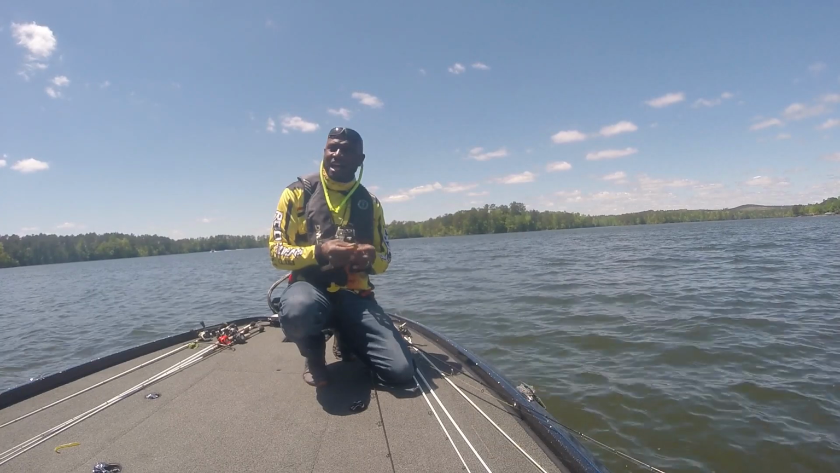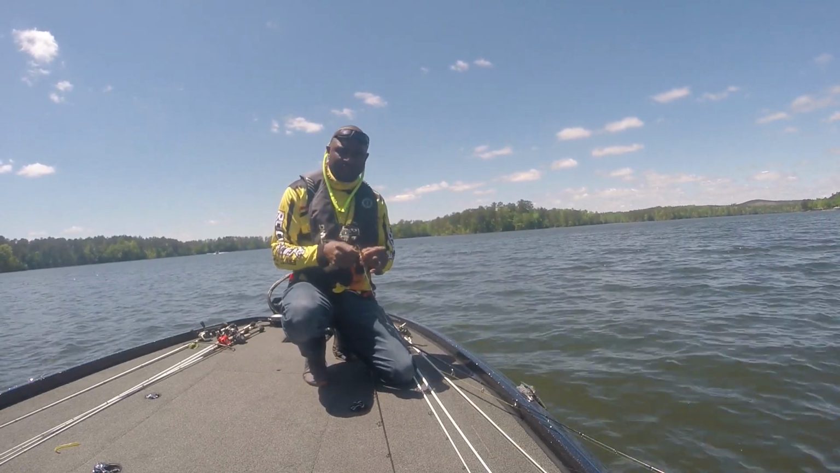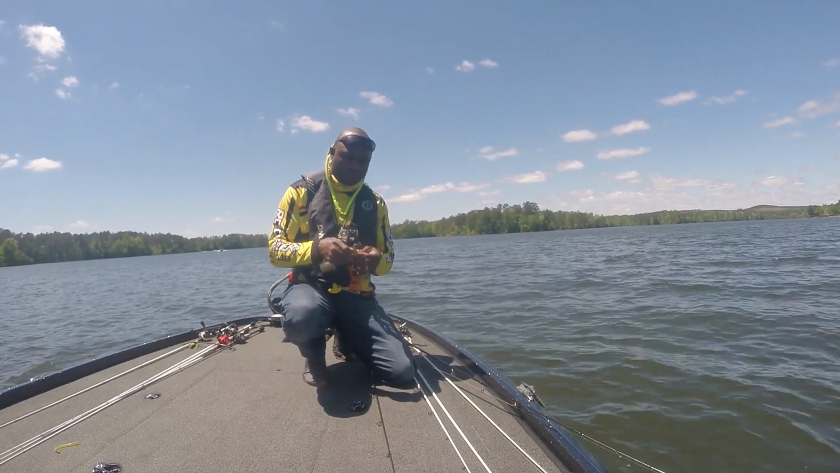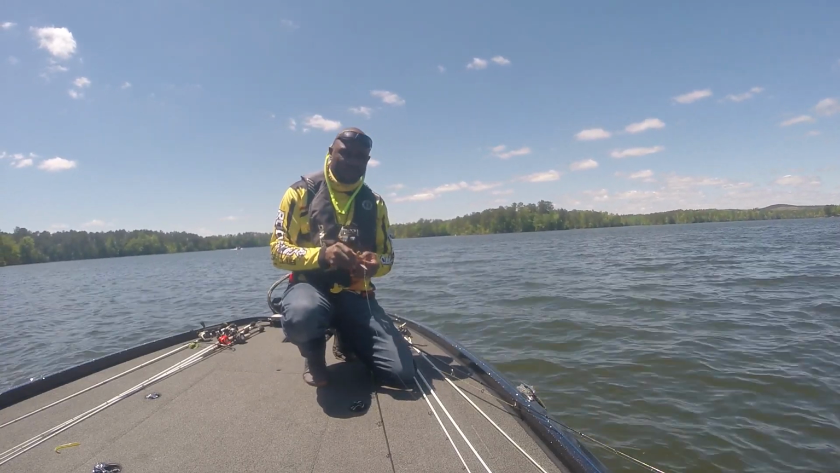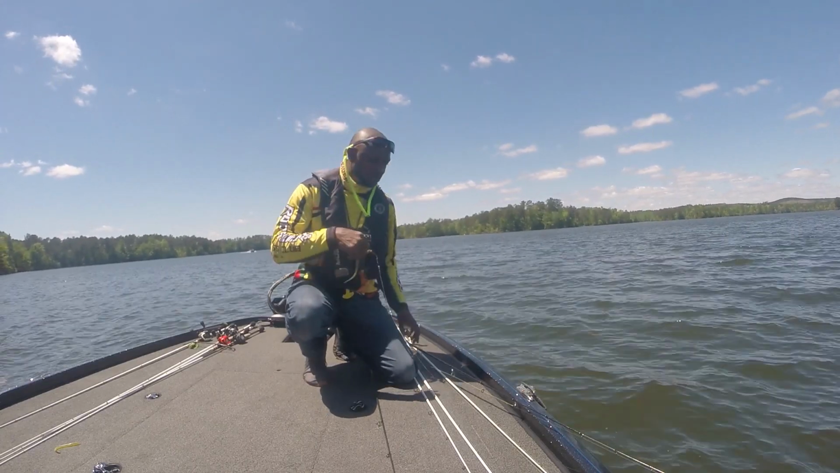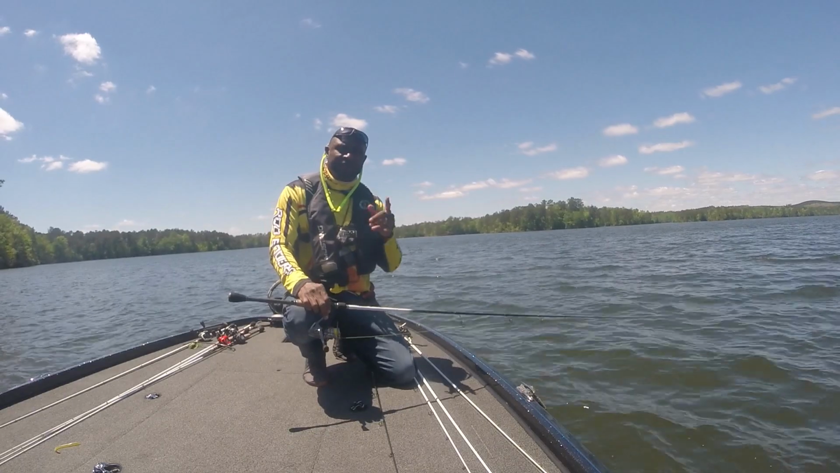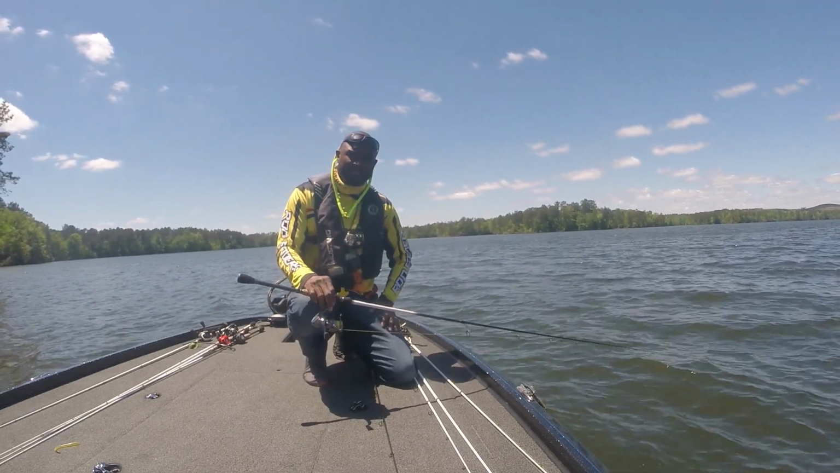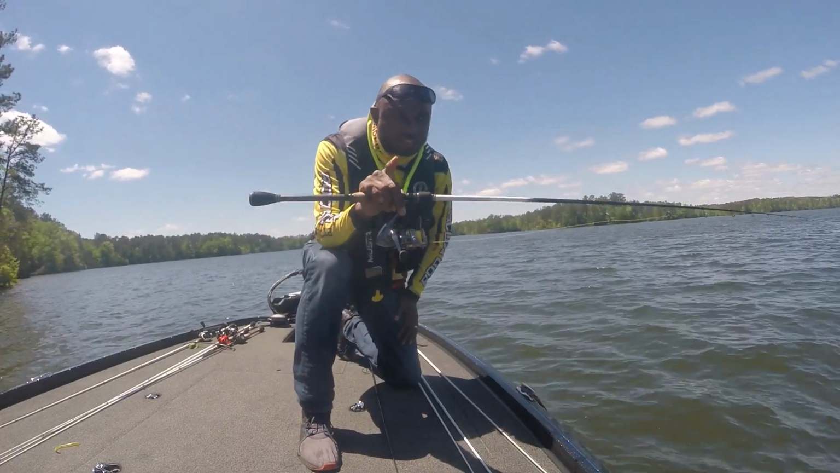I've been getting a lot of hits, a lot of short strikes, but I'm thinking it's those smaller fish. I'm gonna see if I can catch one more from over here, and then I'm gonna head and fish some rocks. I know they're on brush piles, I can catch some spots like that, but I really need to find out some way to catch these largemouth.